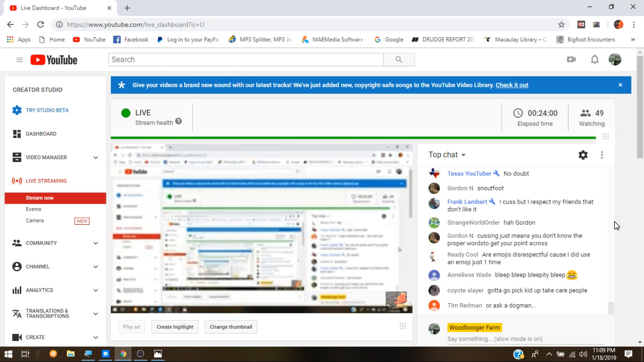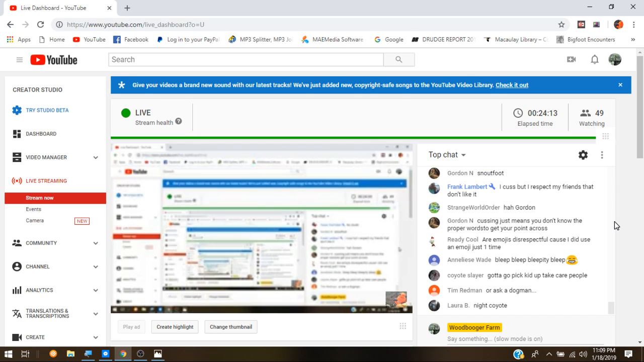A disrespectful emoji. I don't know. Maybe the third one might be. I guess you could like put emojis on there like hieroglyphs and kind of be disrespectful through hieroglyph emojis.